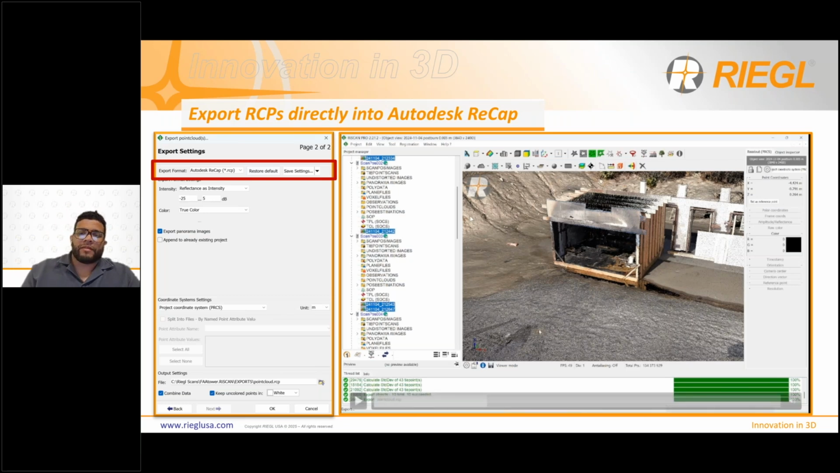Someone asked me if we're able to remove moving objects from kinematic point clouds. At this time, there is no automatic feature to remove moving objects in RiSCAN Pro, Dennis. You're very familiar with RiSCAN Pro, so you can use all the tools that are in there, but the mark moving objects automatic filter will not work on the kinematic point clouds.